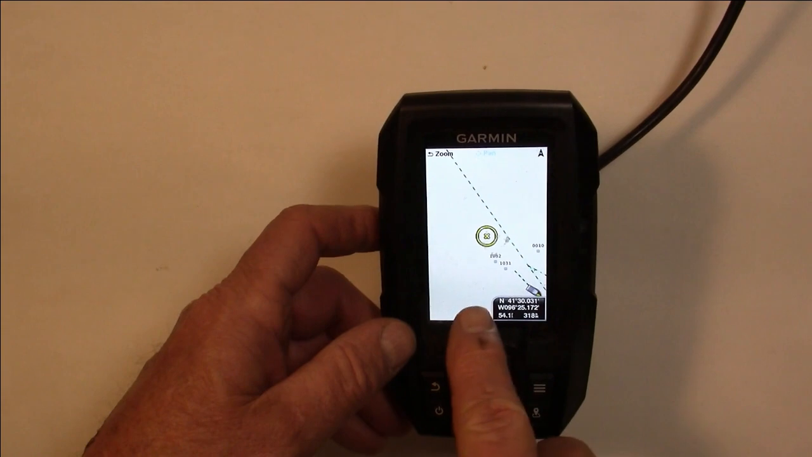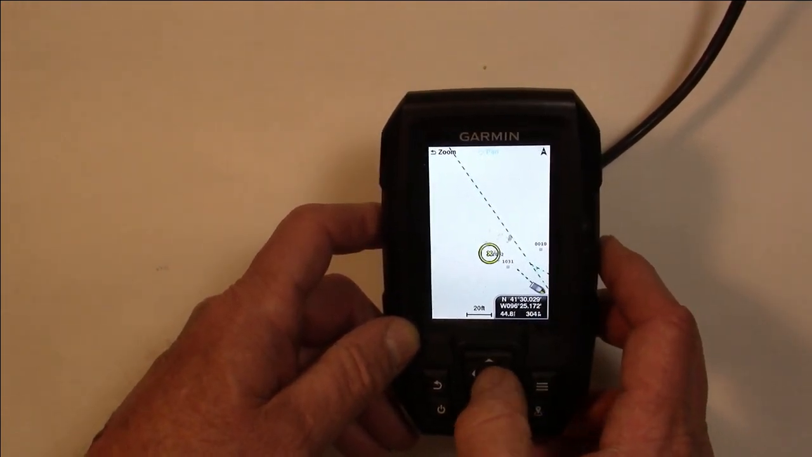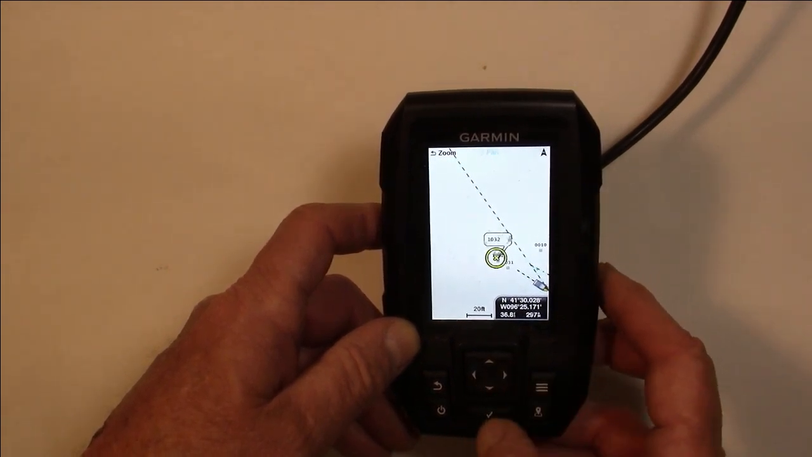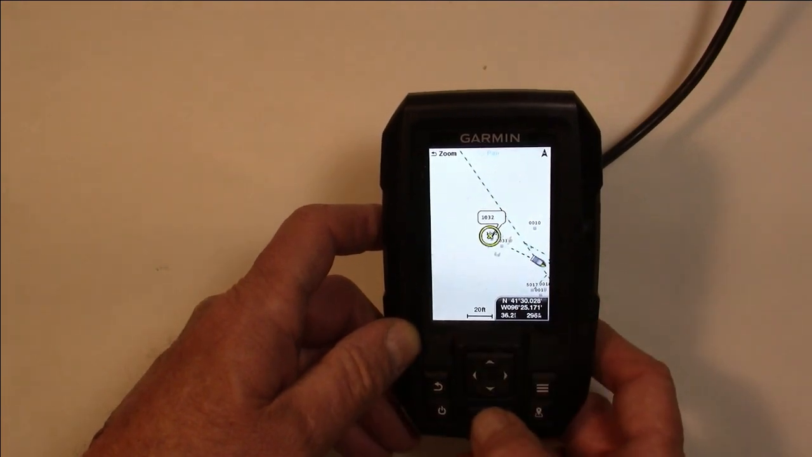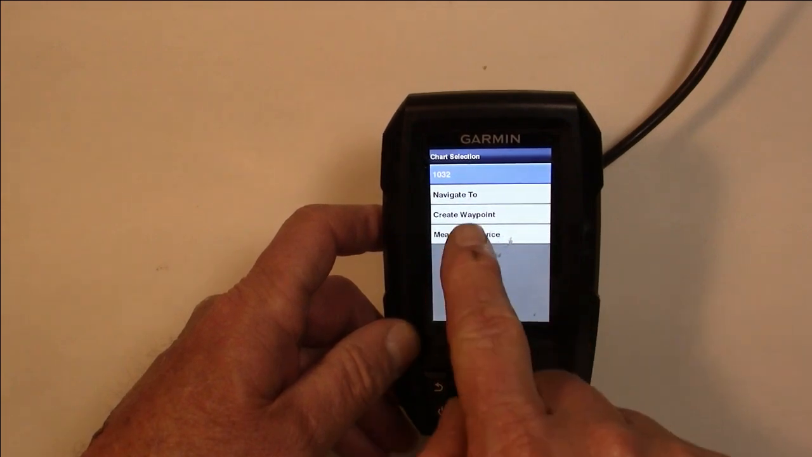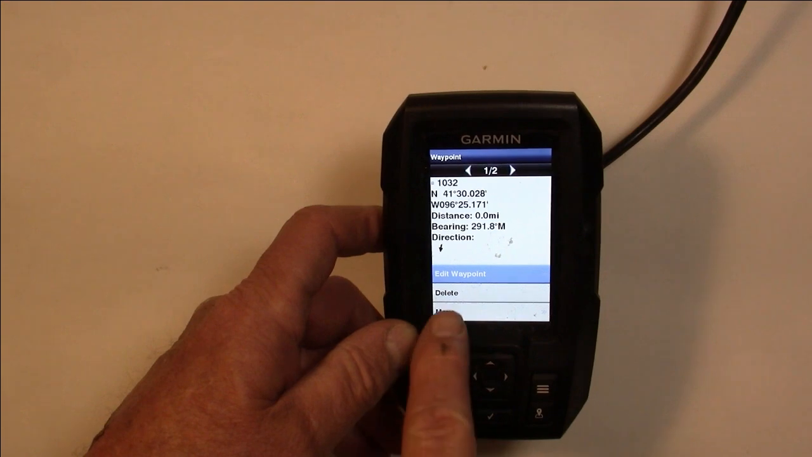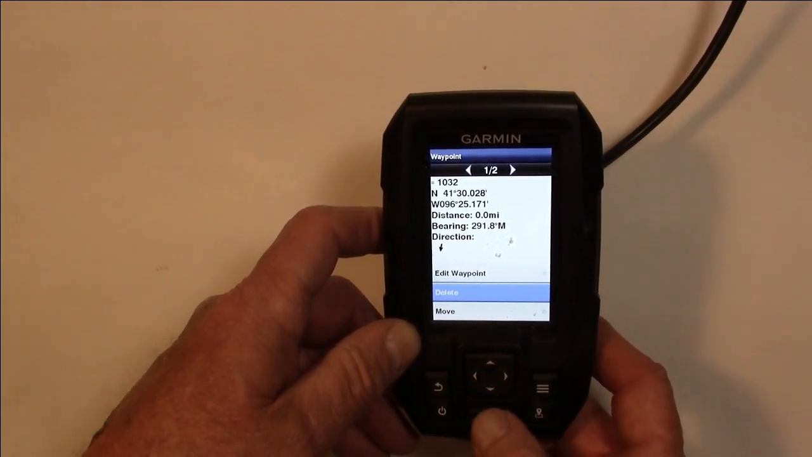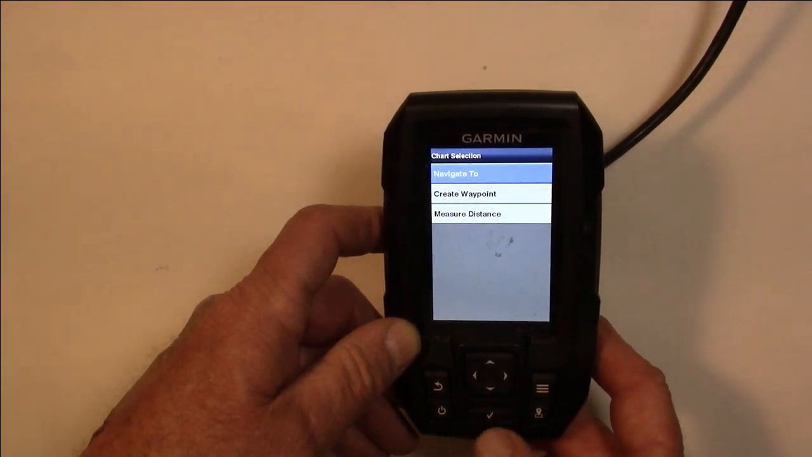So you hit the waypoints map, and here are two waypoints that I set up earlier. Get over here by one, and once I get over it, you can see that number highlighted. So I'm going to click yes. There it is, it's waypoint 1032. And I'm going to click again. And right down here I can edit or delete. I'm just going to mark down to delete, OK, and the waypoint's gone.